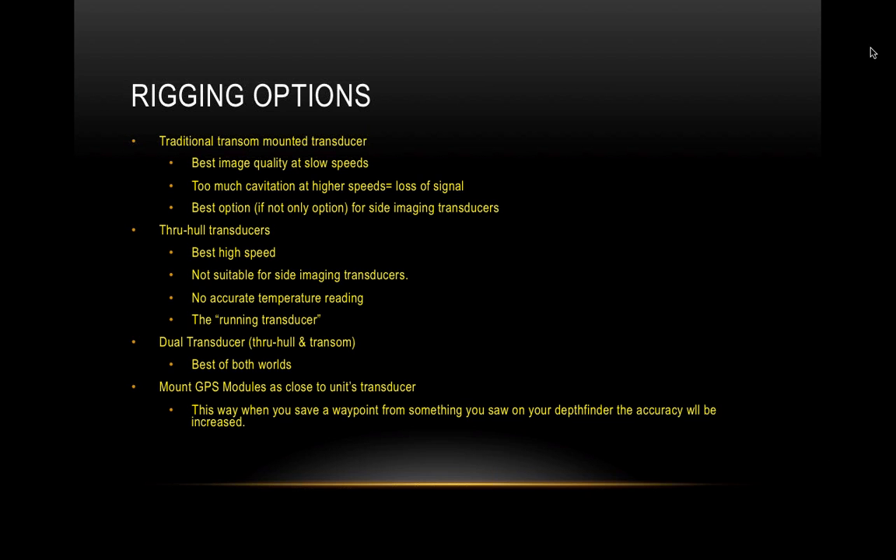The problem, and the trade-off, is that you lose some of that definition. Some of the echo gets absorbed in the hull, so you lose a little bit of the definition. But that's a small trade-off when you consider that you can see the depth at high speeds, and the image isn't all that bad. And it's protected completely because it's not outside, it's inside. So you're not going to get it kicked up by any stumps. It's not going to break off or anything like that. It doesn't have an accurate temperature reading either. So that's another downside, but it's called the running transducer.